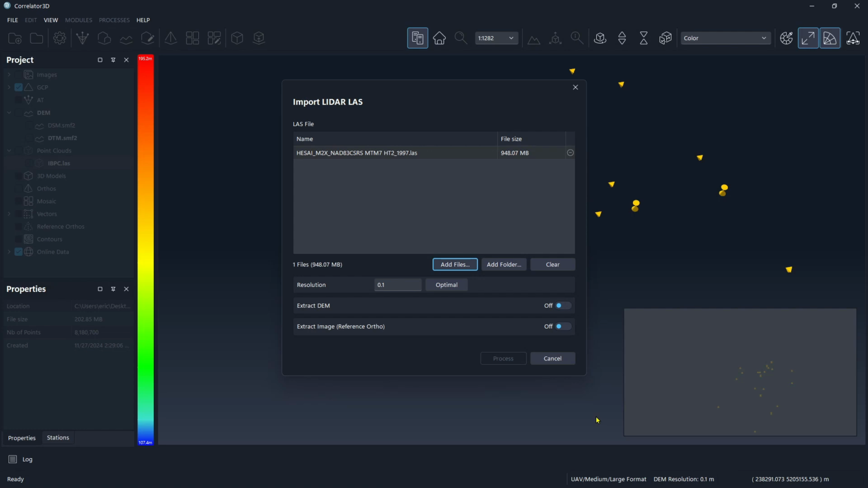We can adjust the resolution, which I did. It's the same as it was for the DSM, because I'm going to create a DEM. So what I want to do is turn this on. And I also want to extract the reference ortho. So we can go ahead and do that. And I would give it an output folder and an output image name. But again, I've done this already. So let me go ahead and load those for you.